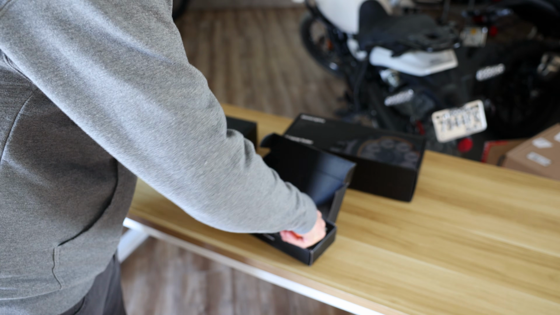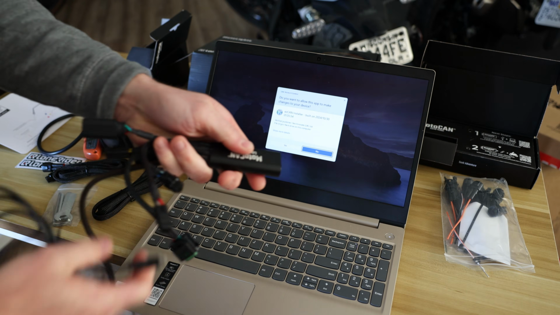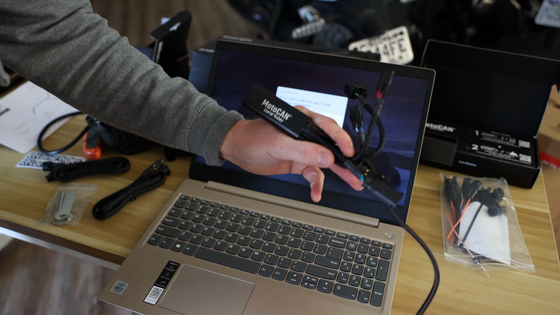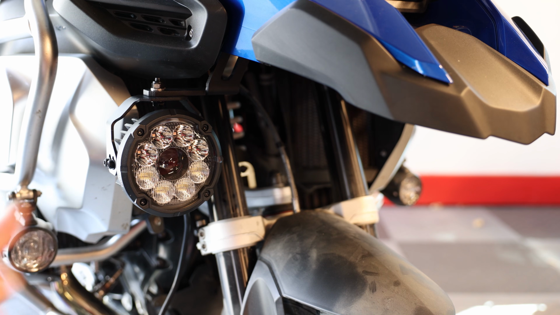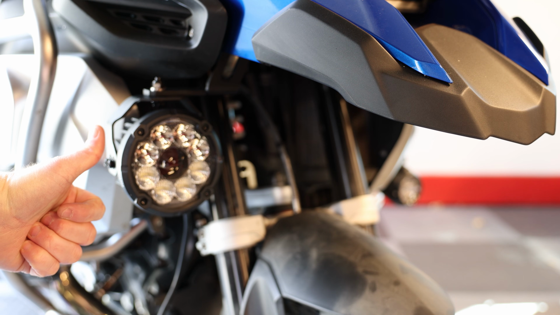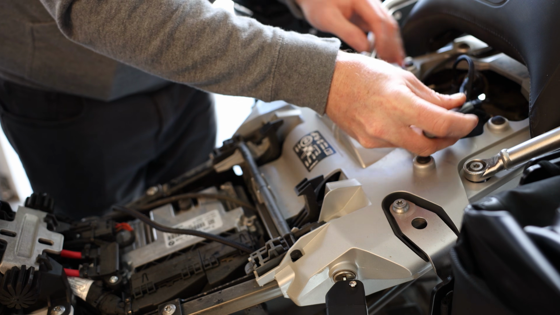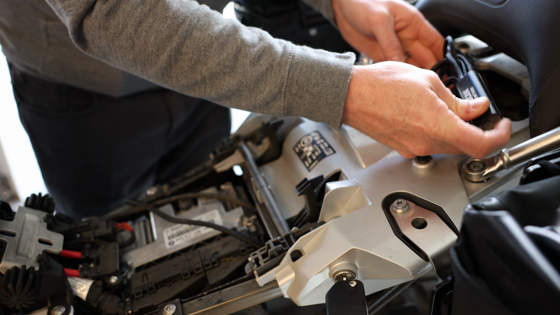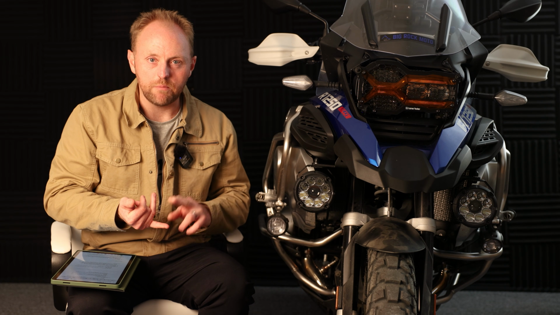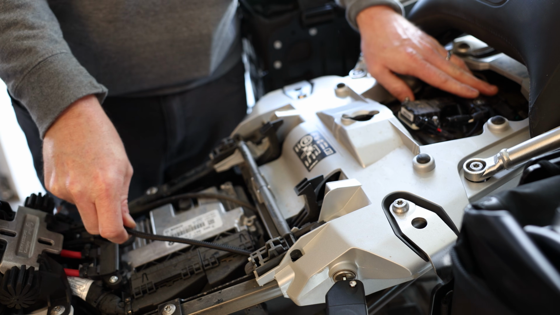I unboxed everything. I plugged the Moto controller into my laptop, made sure the firmware was up to date on that. Then I mounted the light mount, mounted up the lights, started to get my wires routed, got the controller mounted under the seat, plugged it in. Then, the trickiest part of the job that takes the most time, in my opinion, is just routing all the wires through your motorcycle in a way that they're not going to get pinched or rubbed, routing them under panels and things like that, making sure that the wiring is not going to have any issues down the road.